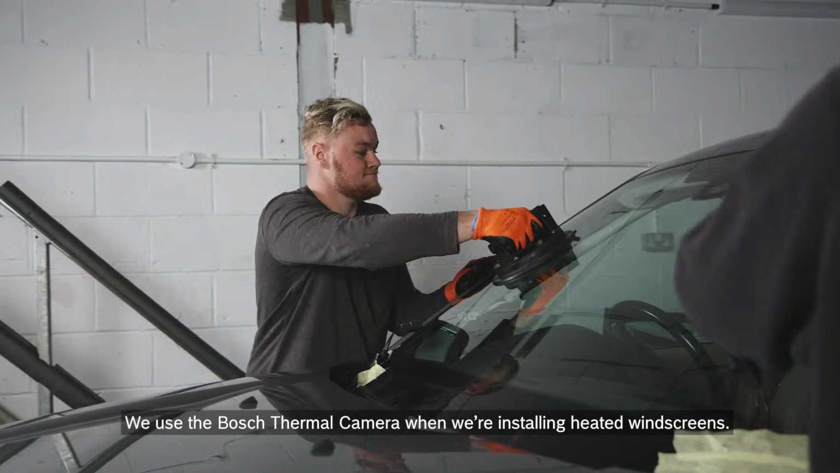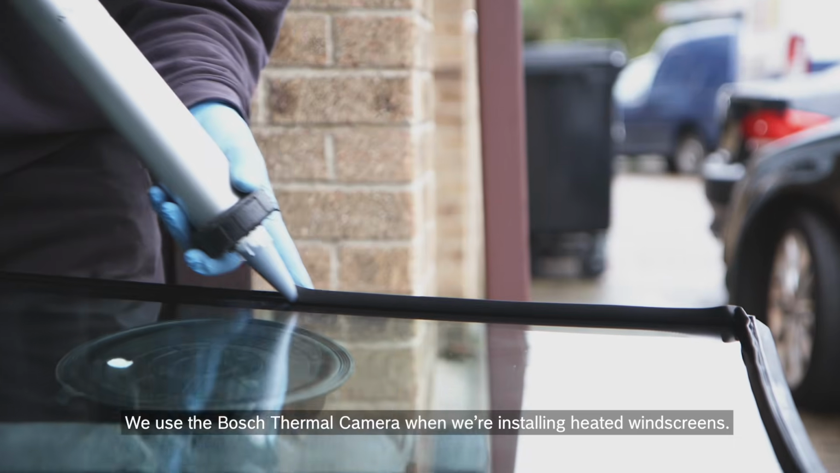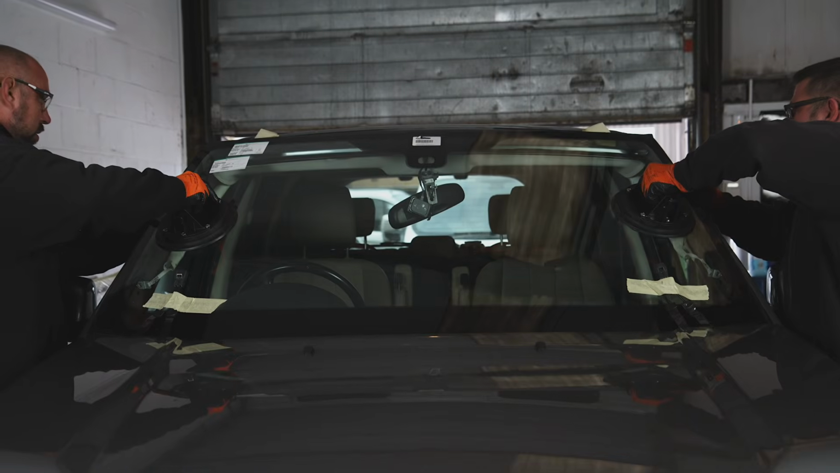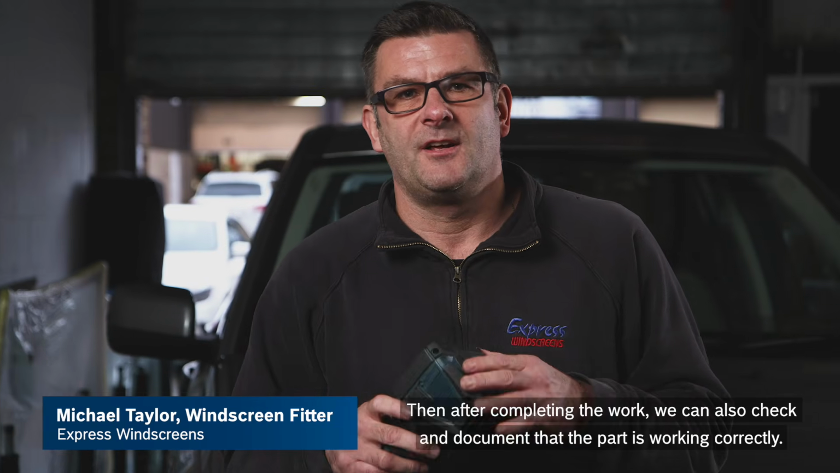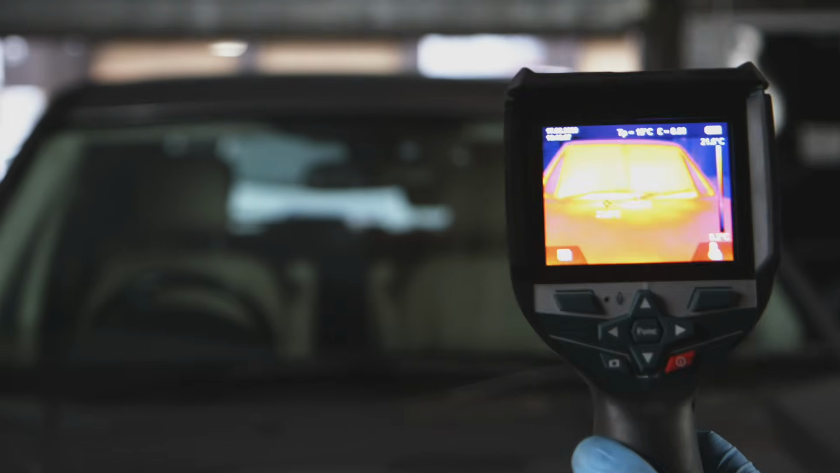We use the Bosch thermal camera when we're installing heated windscreens. And after completing the work, we can also check and document that the part is working correctly.